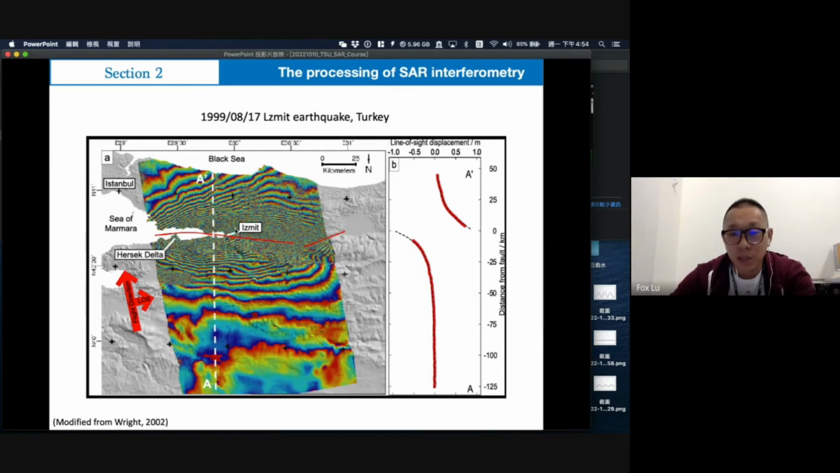In the Turkey earthquake, we know this fault behavior is a lateral fault. So we know it's right lateral, and this earthquake behavior matches our previous geologic data. This tells us the same right lateral movement. Yes.